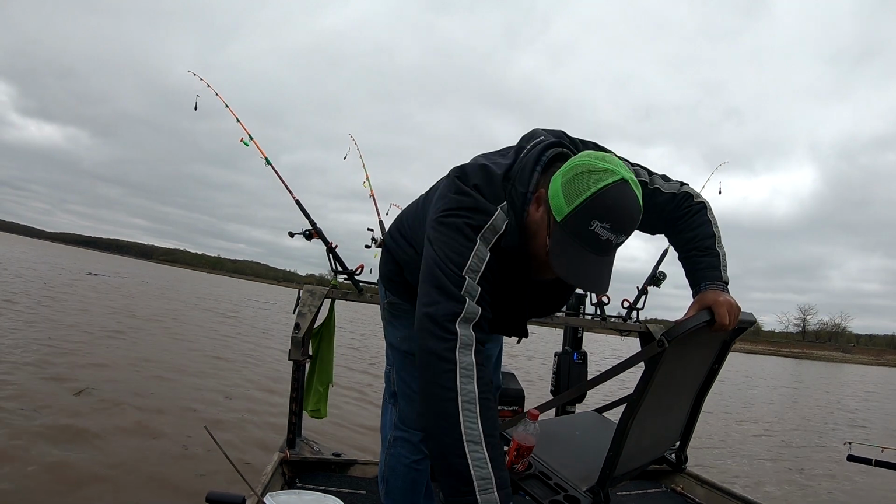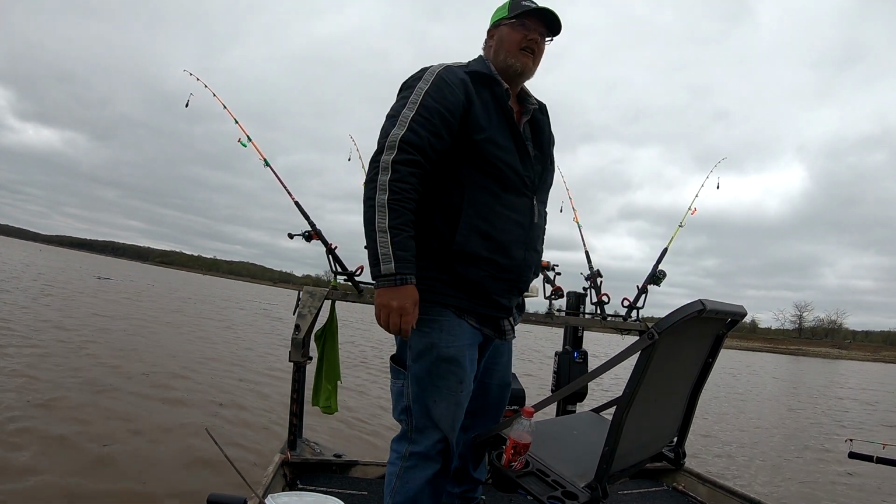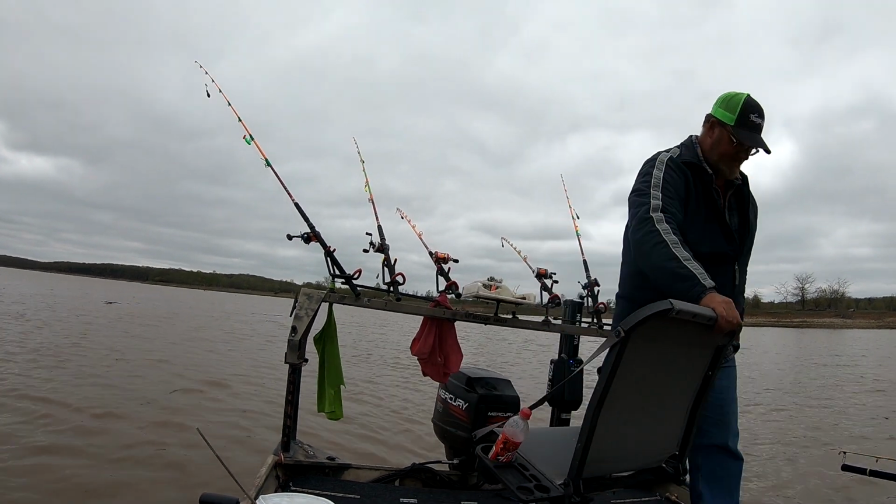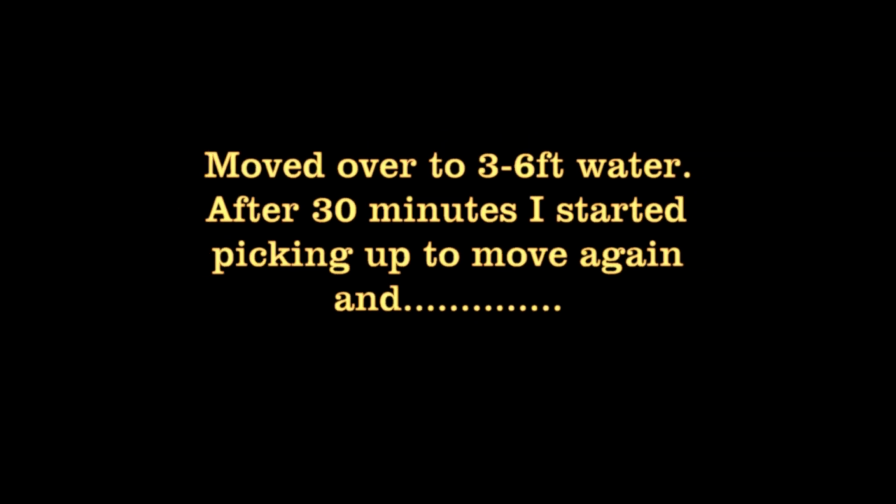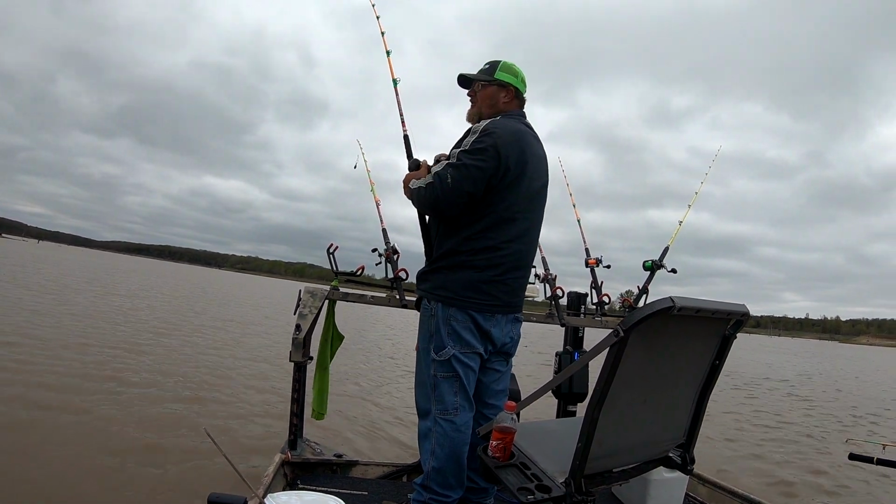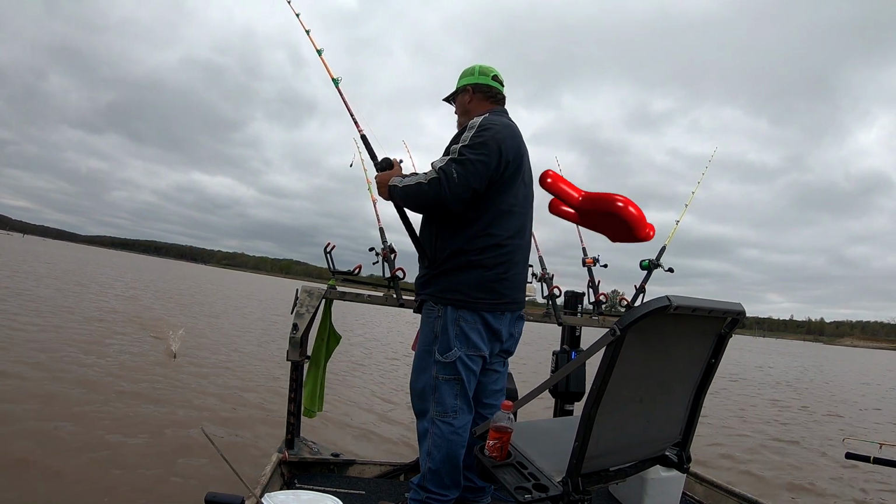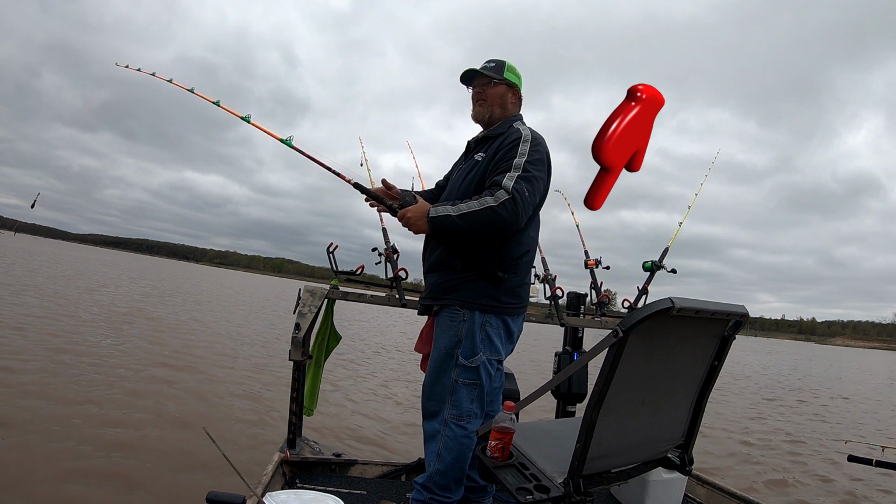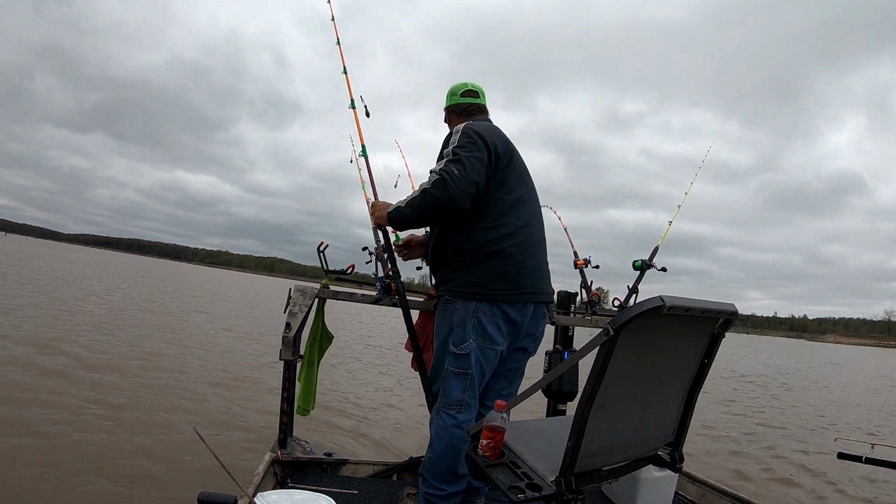Pick this pinner pole up. Move over where it's shallow. I think I'll do better. Still got the bait on there. They pulled it off. I bet it's a small fish again. Pull the bait off, small fish. Might have to downsize it.